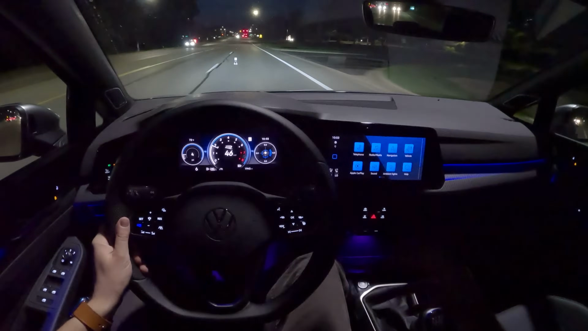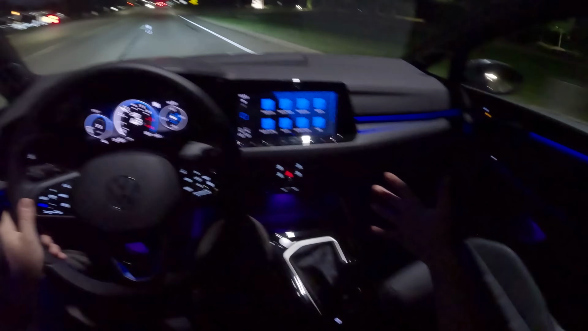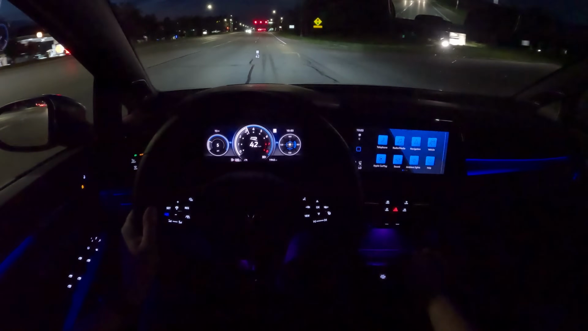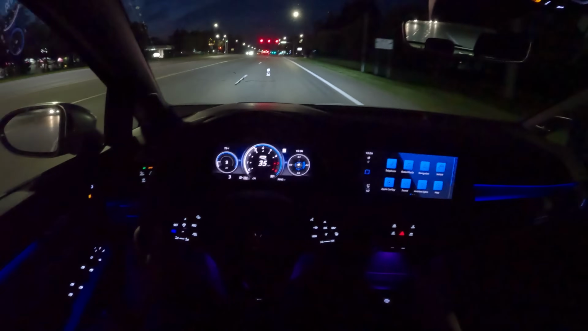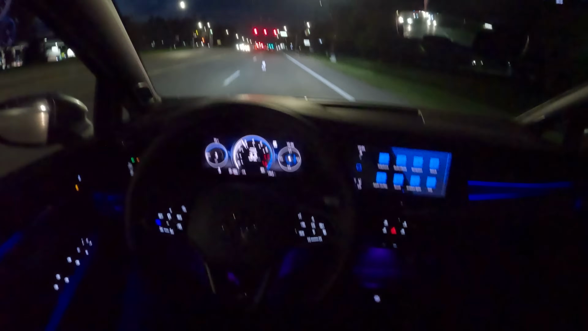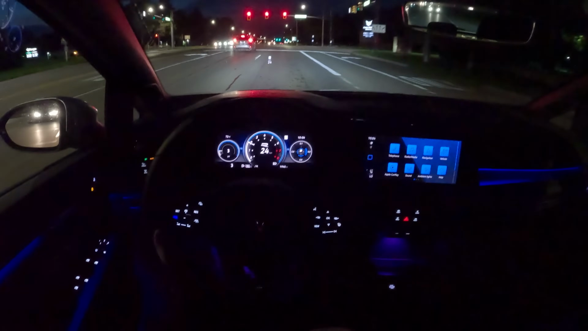It's not the most engaging. It's a little bit rubbery. You know, I'm not super inspired by this shifter. I just drove TheTopher's Honda Civic Type R earlier today, and it kind of reminded me what a manual transmission should feel like, especially in a newer car like this.